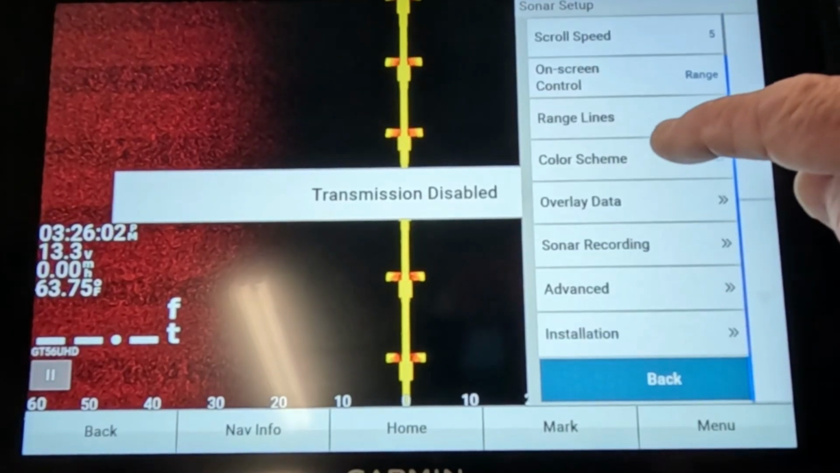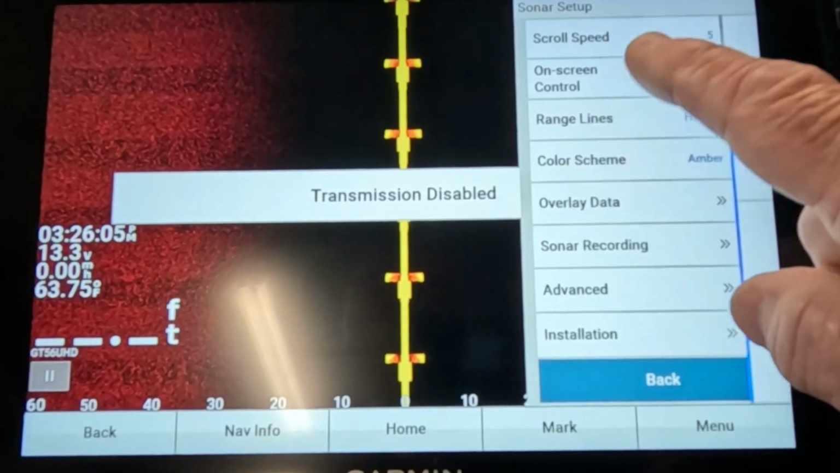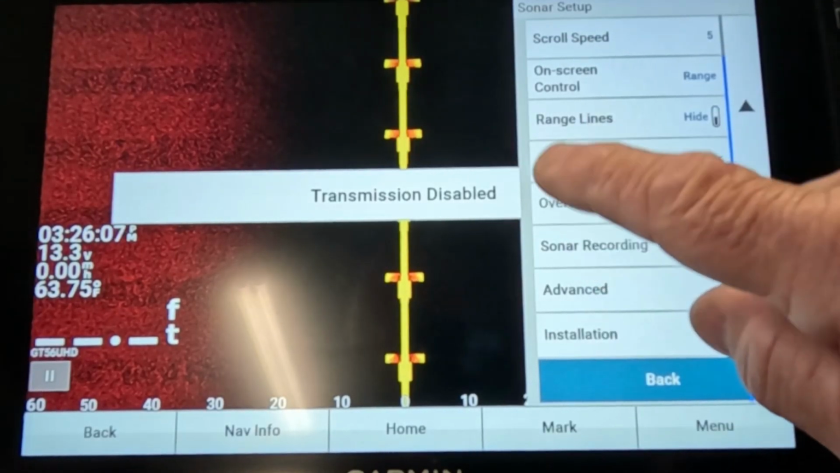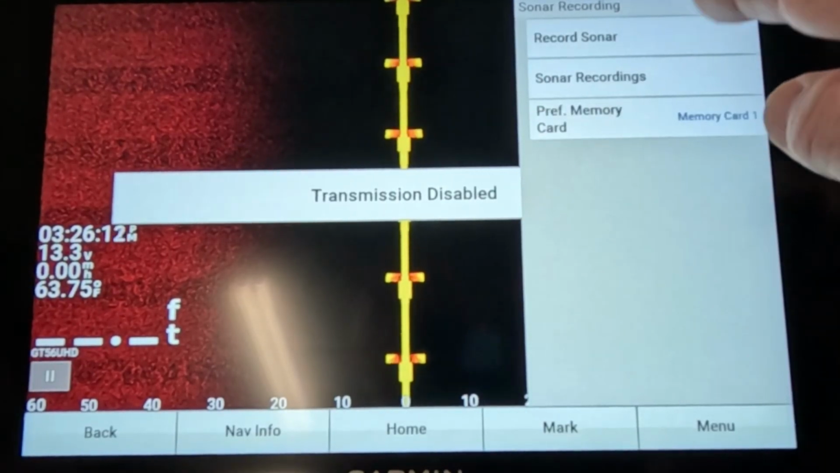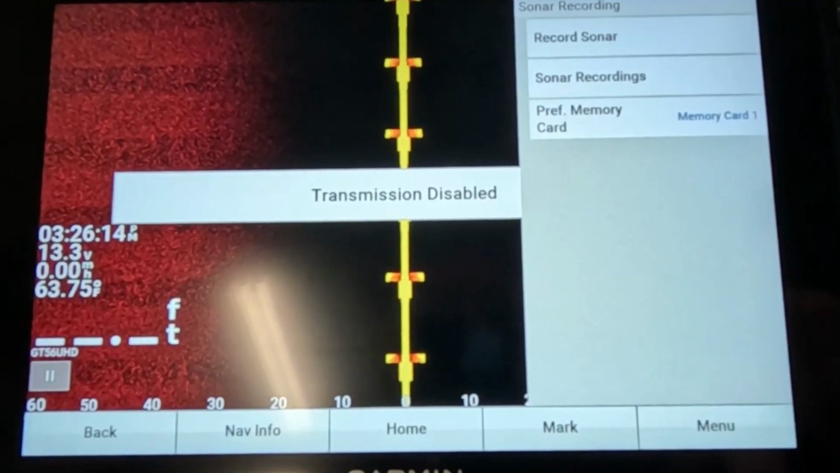And if you want to record the screen, a lot of times I will record on SideVü, because it's such a crazy good detailed picture. You can hit that and start recording. You go back and look at it later on.